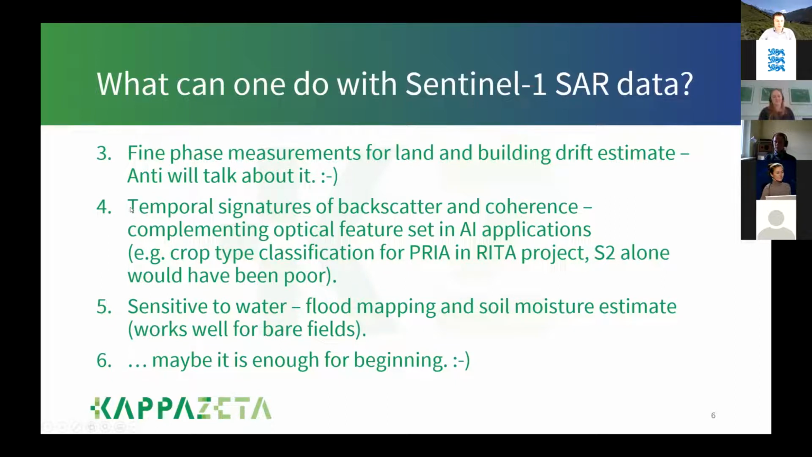Then another cool thing you can do with SAR is, as the time series are so dense, you can develop so-called temporal signatures of several objects like agricultural fields. Why not also a building? Why not a forest parcel? Based on how these objects behave in time, they form different signatures. And it is very nicely complementing the optical data. Our results show that making the crop classification only based on Sentinel-2 would have resulted in way poorer results than together with Sentinel-1. So use all the data sources you have, and radar and optical very nicely complement each other.